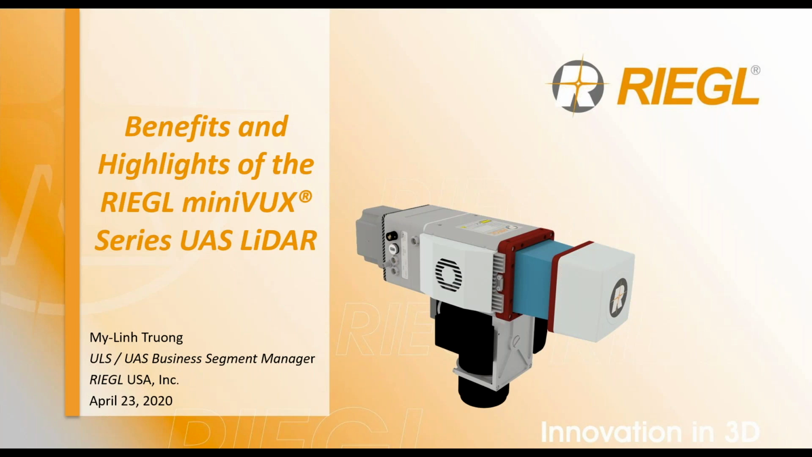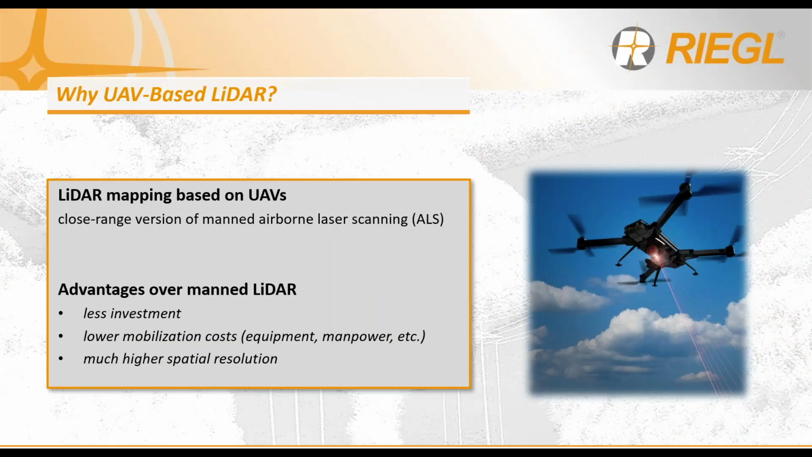Today, I'll be talking about the benefits and highlights of the RIEGL miniVUX series UAS LiDAR sensors and systems. So why UAV-based LiDAR? Making use of LiDAR on a UAV platform offers the user all of the benefits of what LiDAR is: an active sensor using light, in other words, lasers, which offers the ability of working in a variety of lighting and weather conditions.